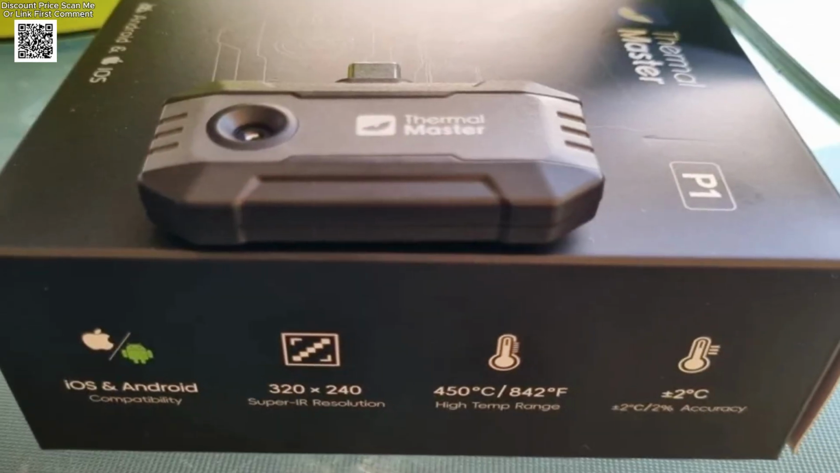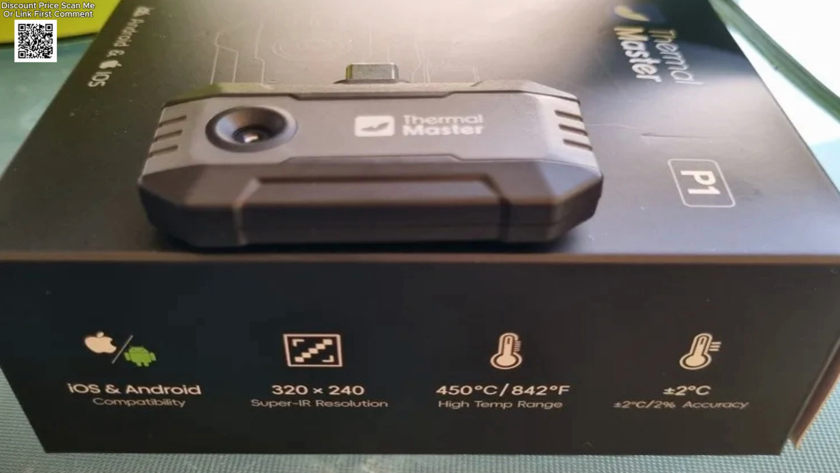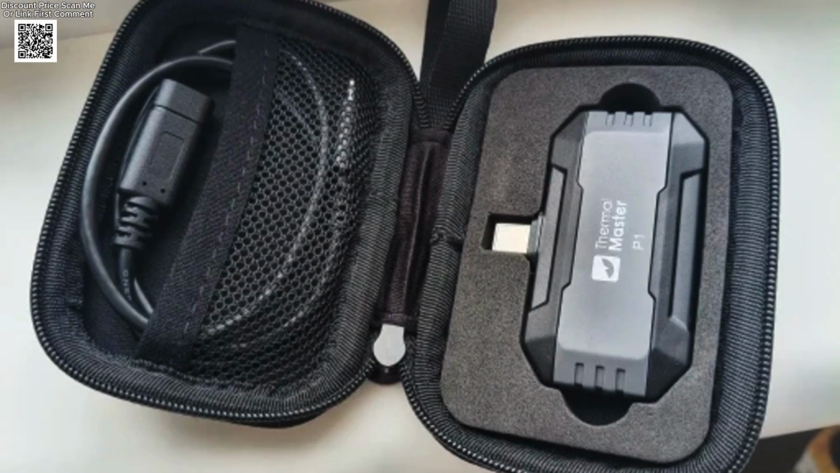If you're looking for a reliable, high-resolution thermal imaging camera from AliExpress, the P1 is one of the best options available today.